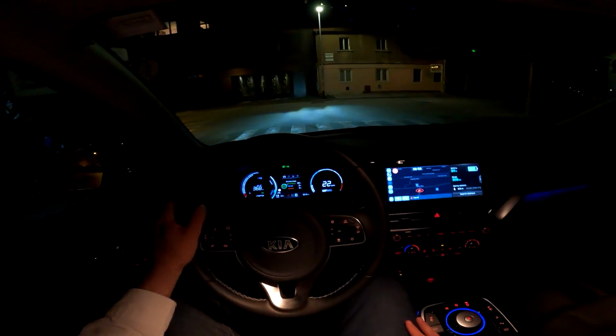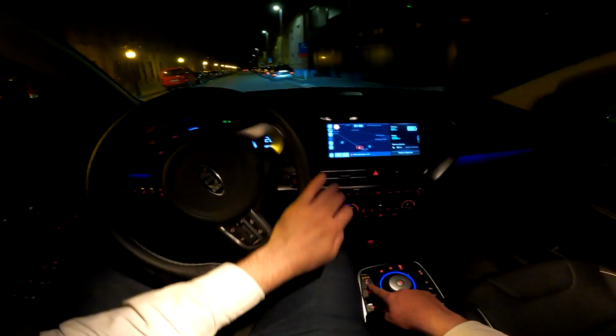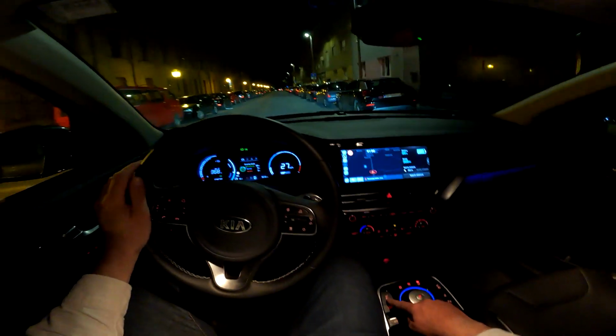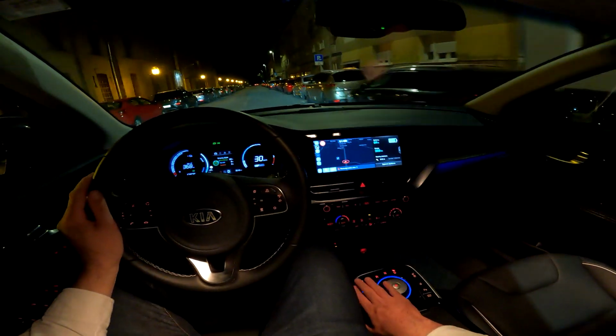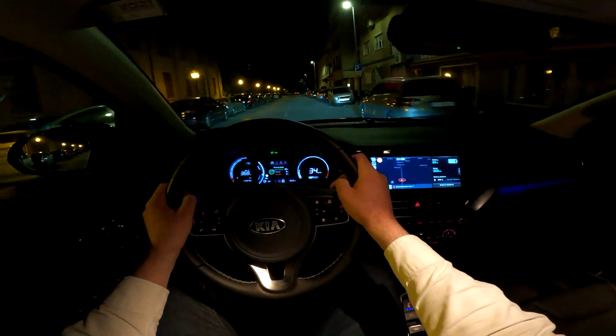And this model in our video has a bunch of equipment as well. So you will see that we have the heated seats and also the cooling of the seats, both for the driver and the passenger.